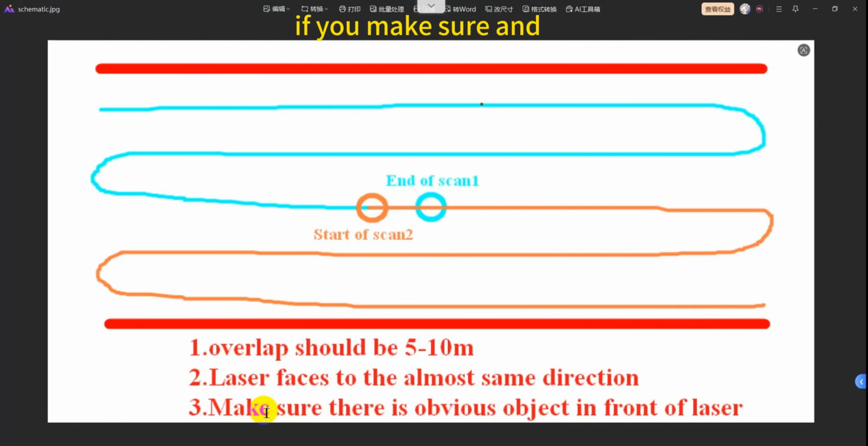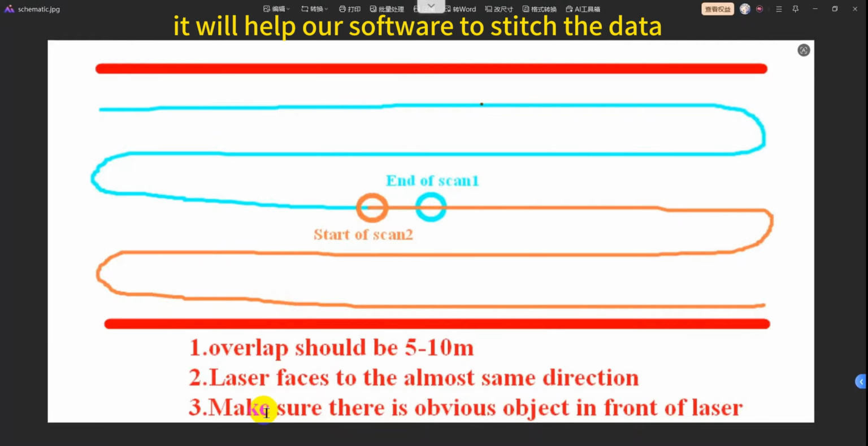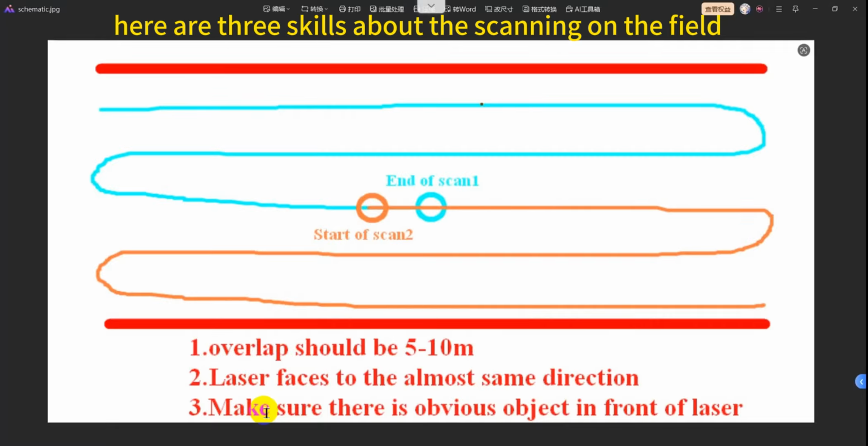If our laser scans obvious objects at the end position and the start position, it will help our software to stitch the data. Here are three skills for scanning in the field.